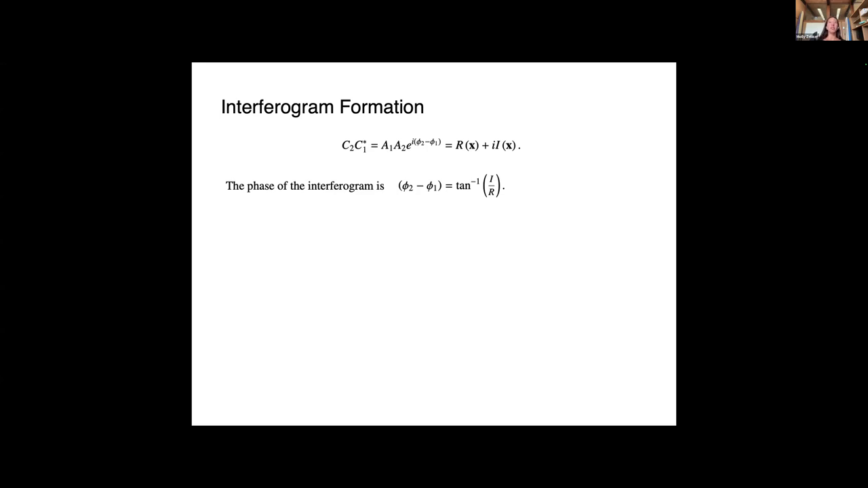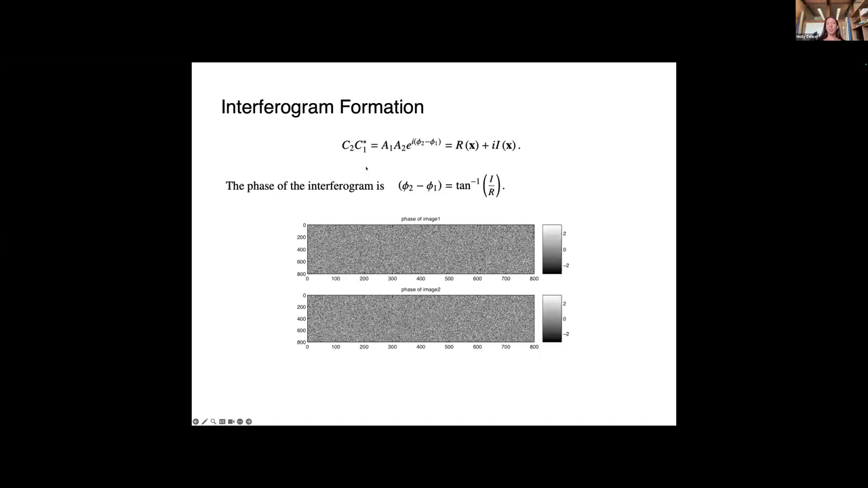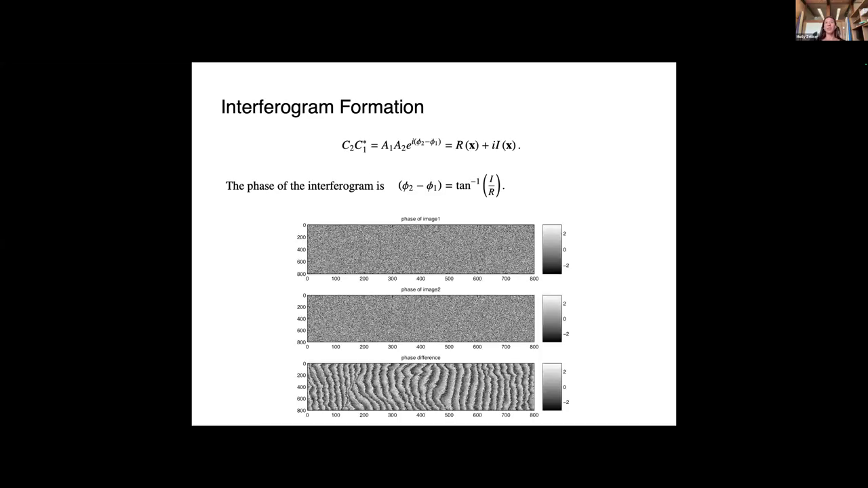So they have a real and an imaginary component. And if we want to compute the difference between these two complex numbers, we multiply one image by the complex conjugate of the second. And then we can create an interferogram.